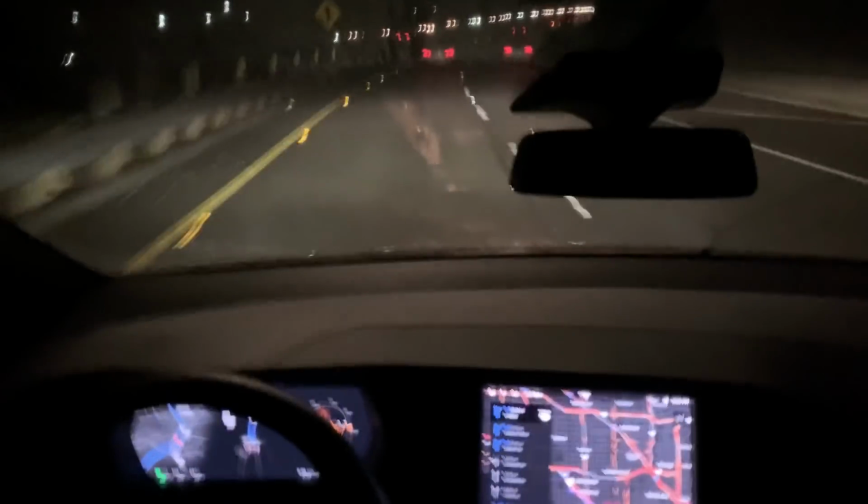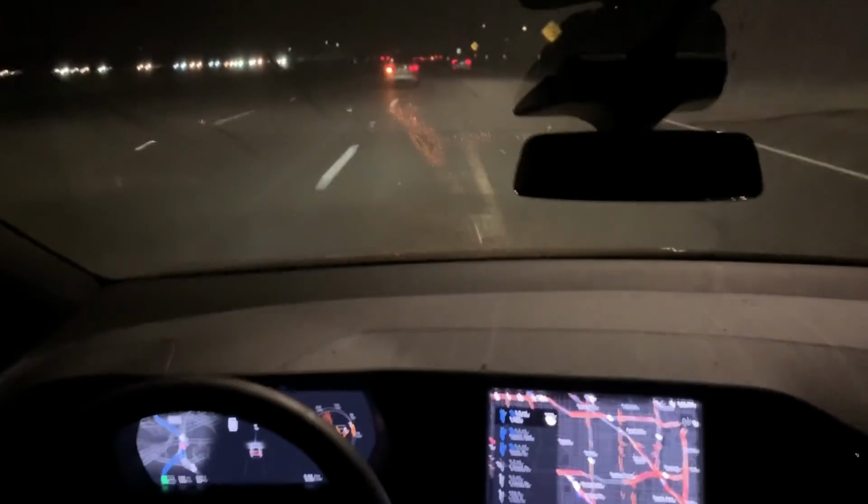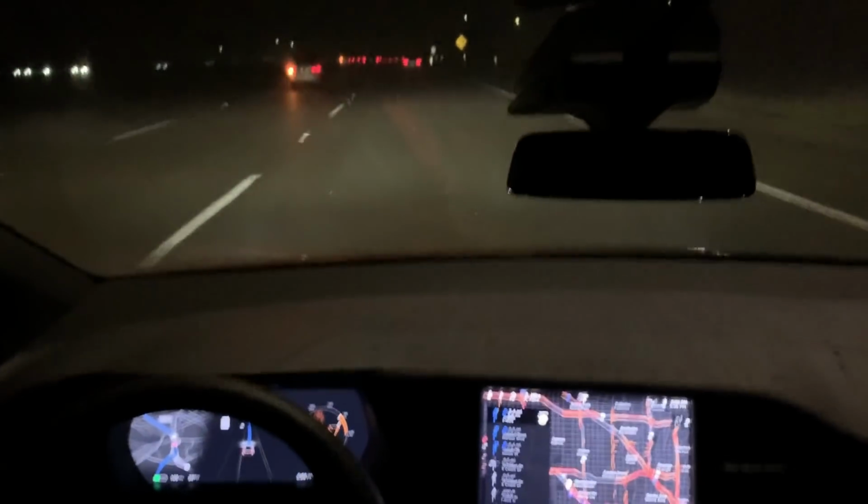It is raining, but it's not terribly hard, so we'll see how that goes. I'm going to wait for it to initiate a lane change here. Oh, it didn't like that. Alright. Initiate a lane change myself. Okay. I'm going to take it off for a second.